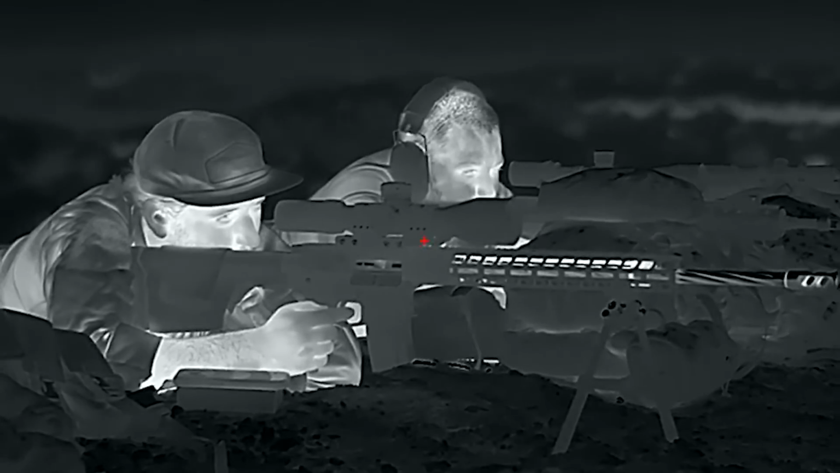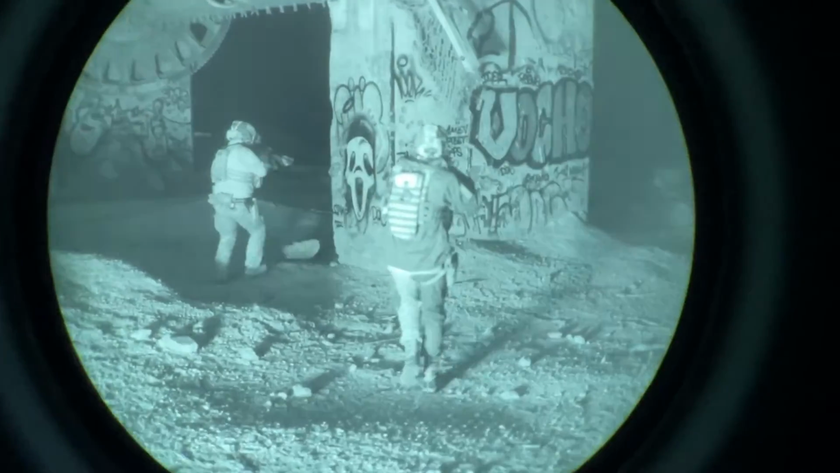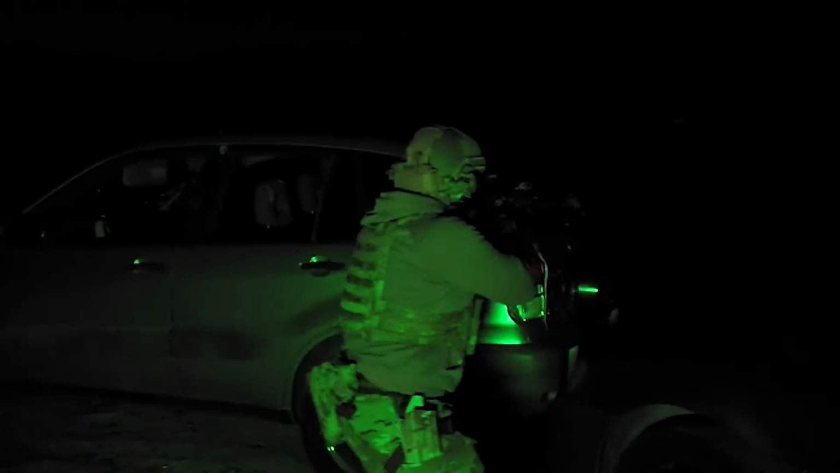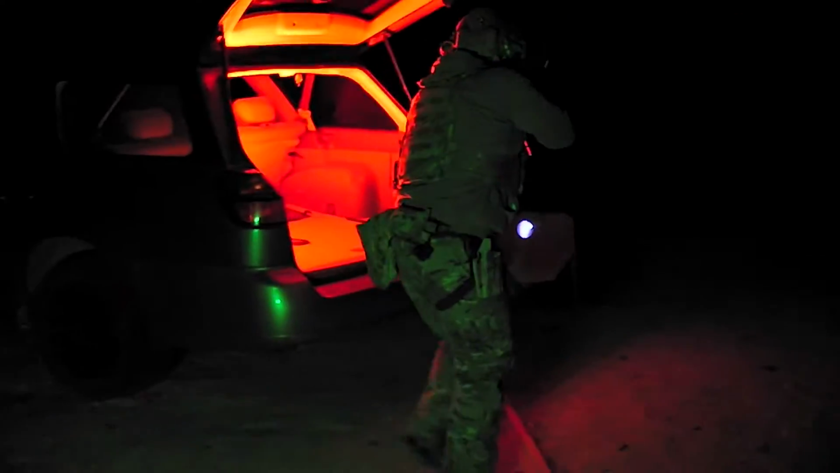Oftentimes we're asked here at the shop, which is more useful? A thermal device, such as the Micro Ricoh, or a traditional PVS-14, more of an analog style night vision device? And that question is a pretty tough one to answer because both of those devices do things very differently, and they're used in very different ways.